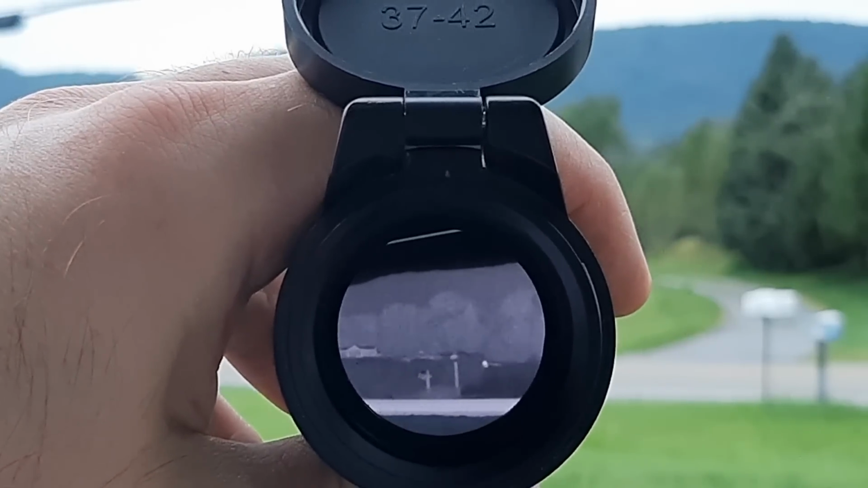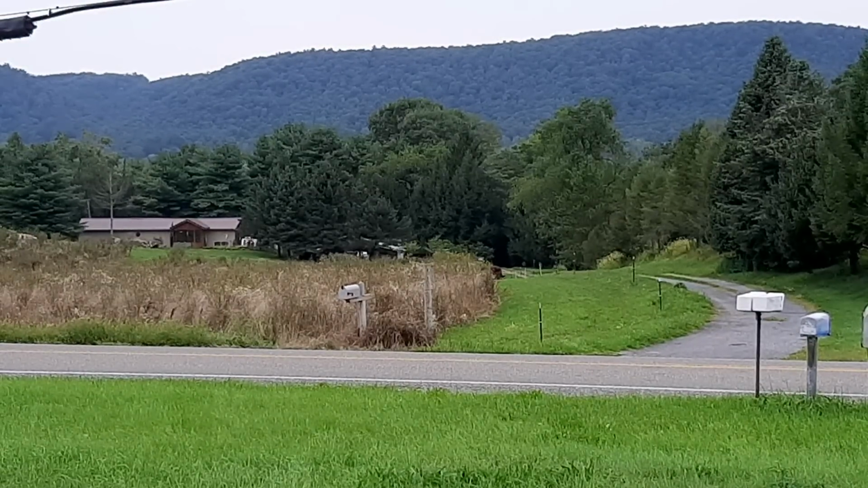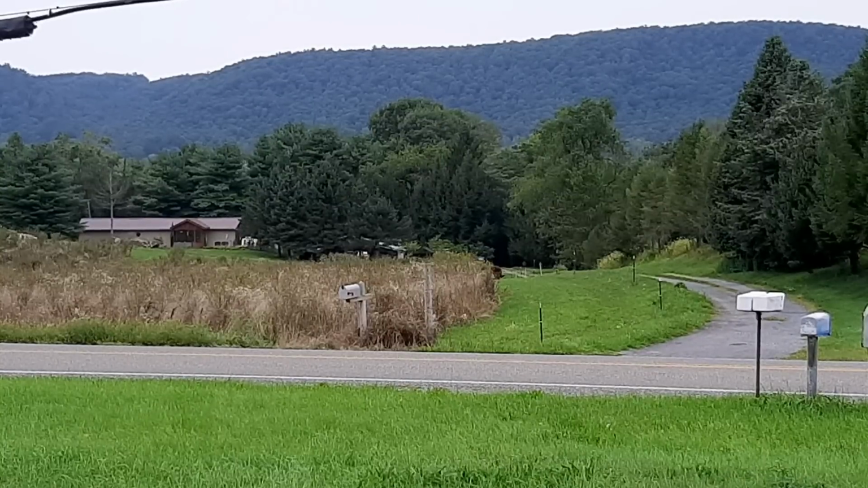So you see that white dot? That's her right there. And here's without the thermal. Alright, so I'm going to wait for her to get behind the brush, and I'm going to see what her thermal signature is like once she gets behind that brush. But she's basically going to disappear.